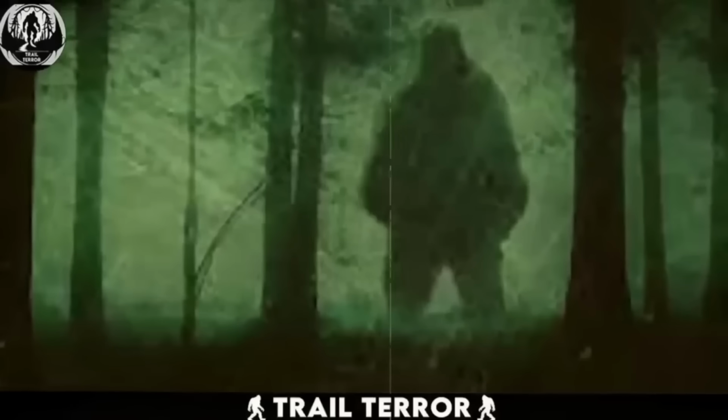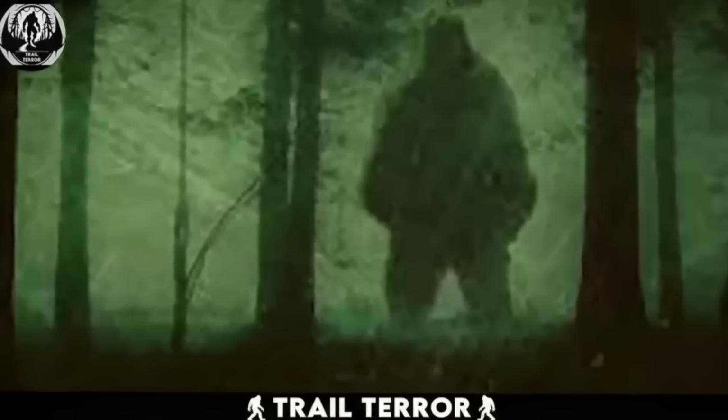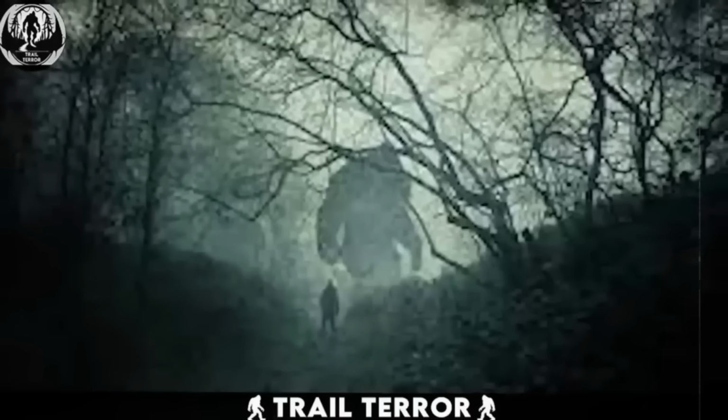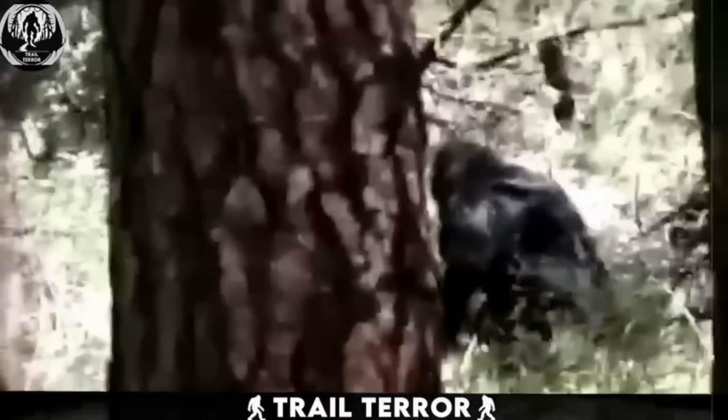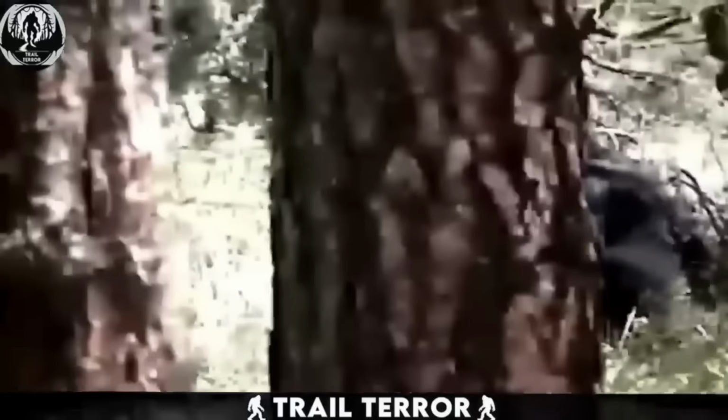Bigfoots have remained a mystery since forever. Again and again, people spotted them in the darkest and deepest places. But there are times when Bigfoots are spotted roaming around in the wild in broad daylight as well. For instance, take this video recorded in 2006 by a man named Harley Hoffman, where a Bigfoot was spotted on camera as he was recording the area.